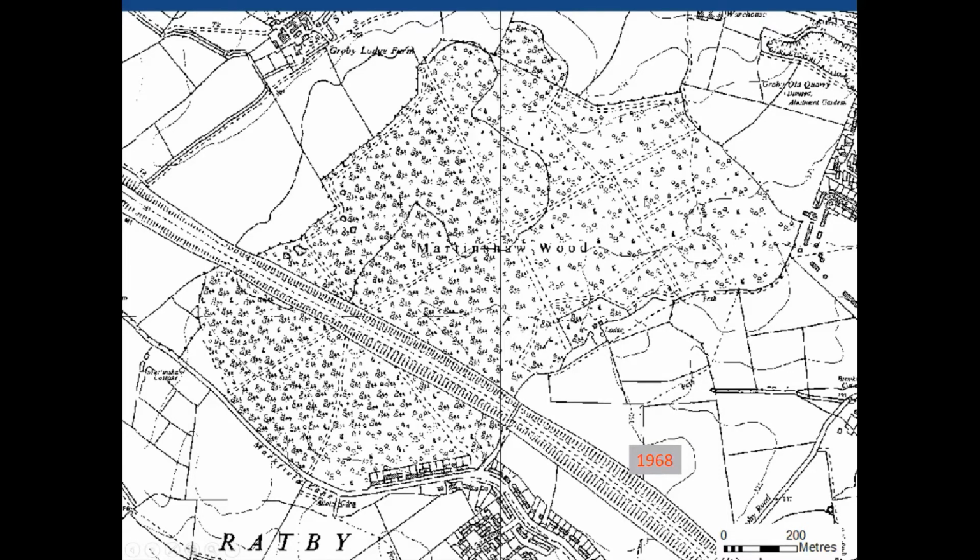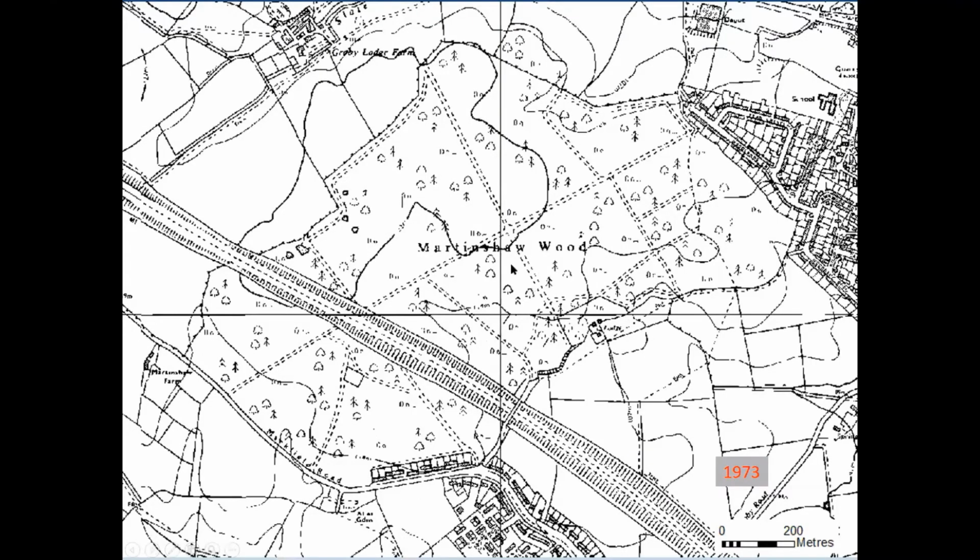The rides are still there, perhaps some slightly different paths formed. And the early 70s and the early 90s. So not a lot of change really. Obviously the motorway is one huge change, but within the woodland otherwise, we're seeing a managed woodland going through phases of use.